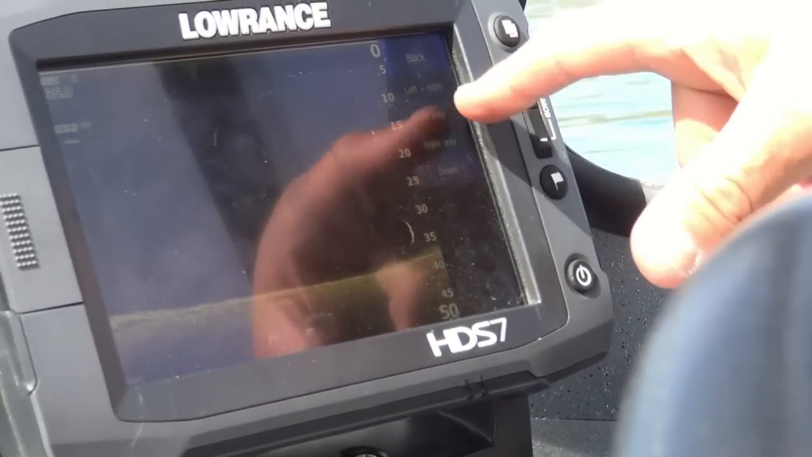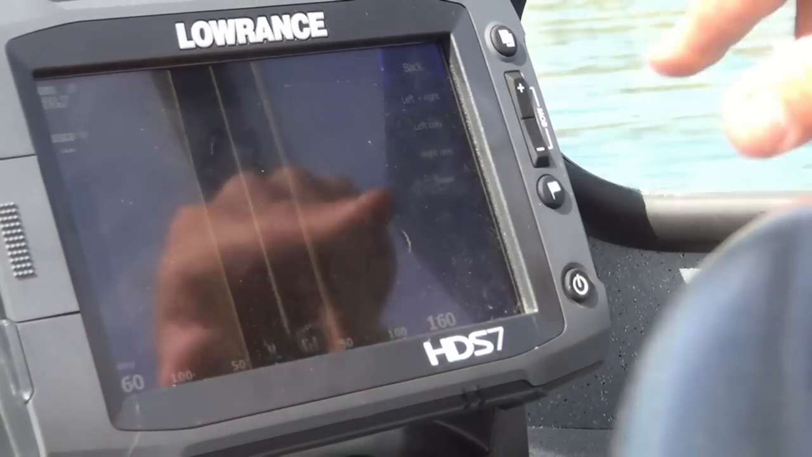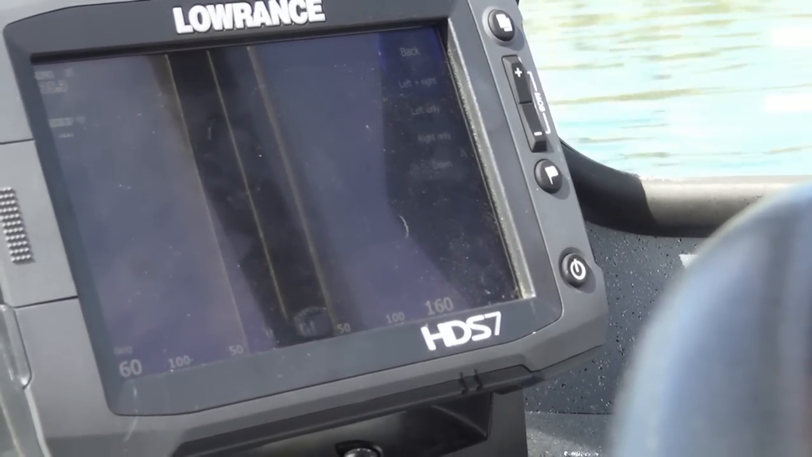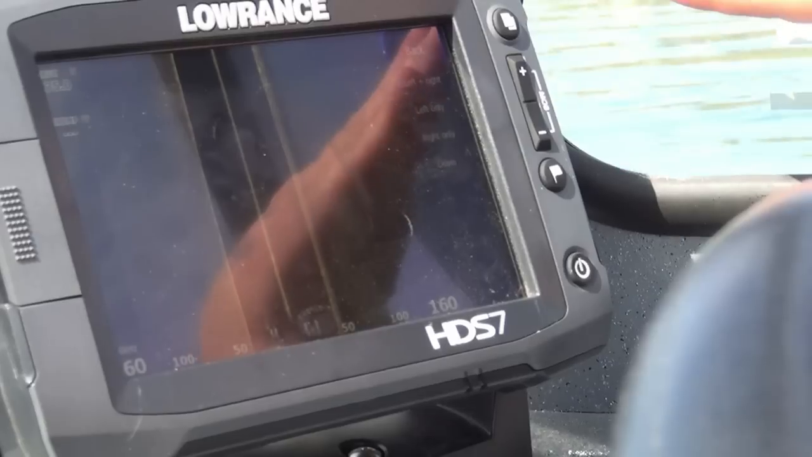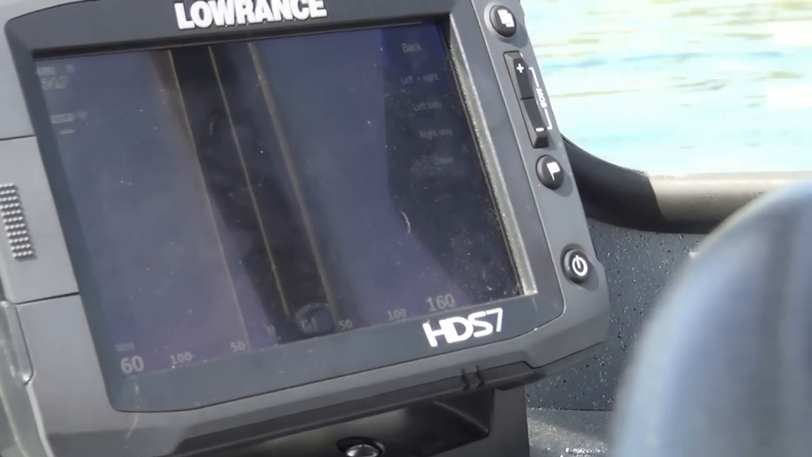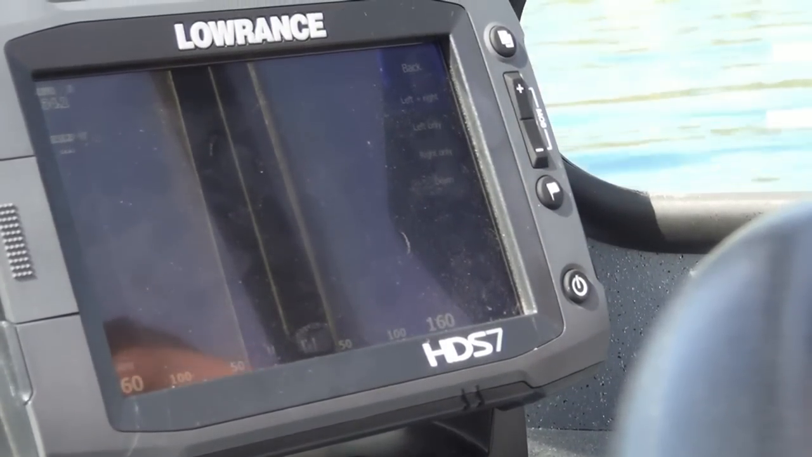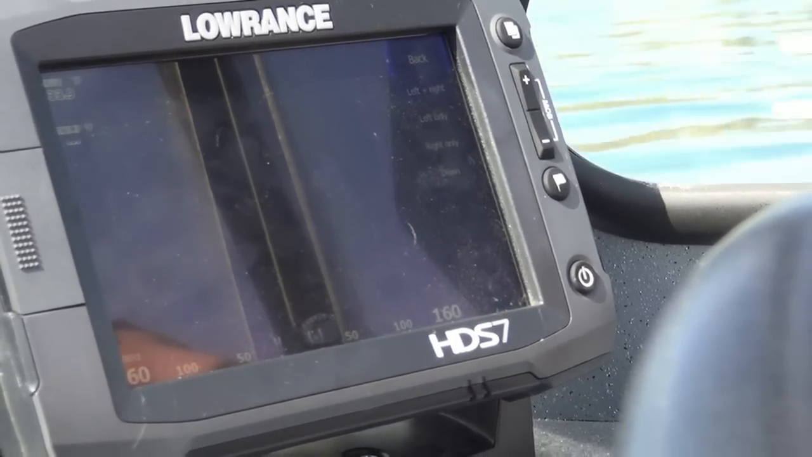We also can look at things out to the left side of the boat, or we can look at things out to the right side of the boat. This really gives you the opportunity of seeing trees and rock piles that are out to the side of your boat. Now, to give you an idea of how far we're looking, in 30 feet of water, it will look approximately 75 feet out to each side of the boat.